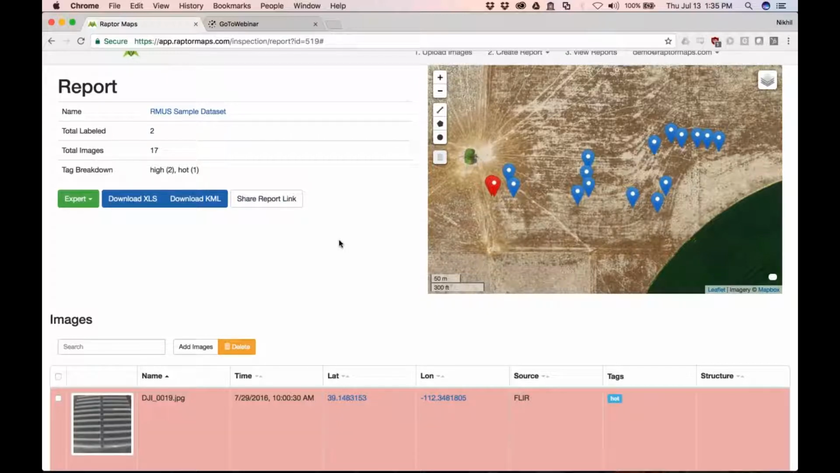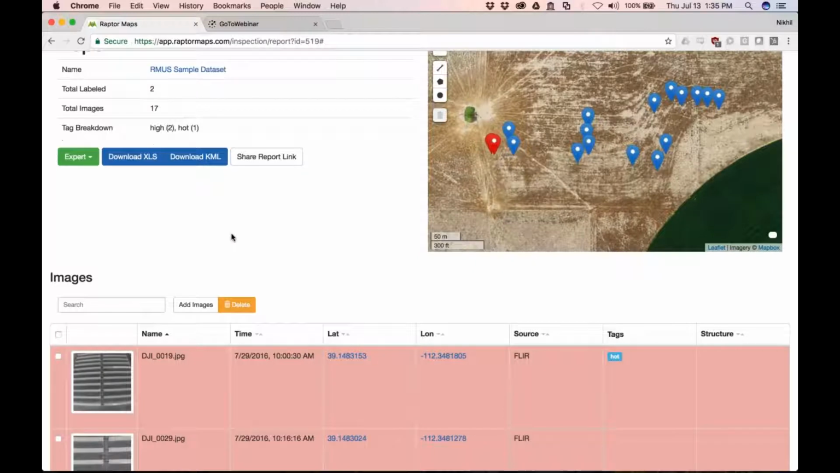It's just like a really fancy version of a Dropbox link, and they can go in and they can see the read-only version of the report. They can play around with the temperature sliders, things like that. They don't need to know about Fluger tools or anything. They can just interact with your radiometric data.